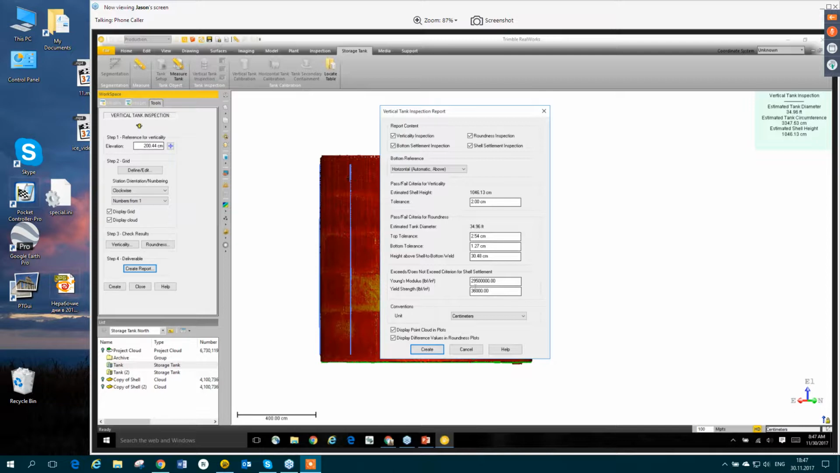The shell settlement, these are some kind of metrology, steel properties, numbers. I'm not good at explaining these. The numbers are good so far, but if people want to change them to something else, they could. Then you just pick what units you want your report to be in. So in the US, most people are using inches. The rest of the world, probably centimeters, I would guess.